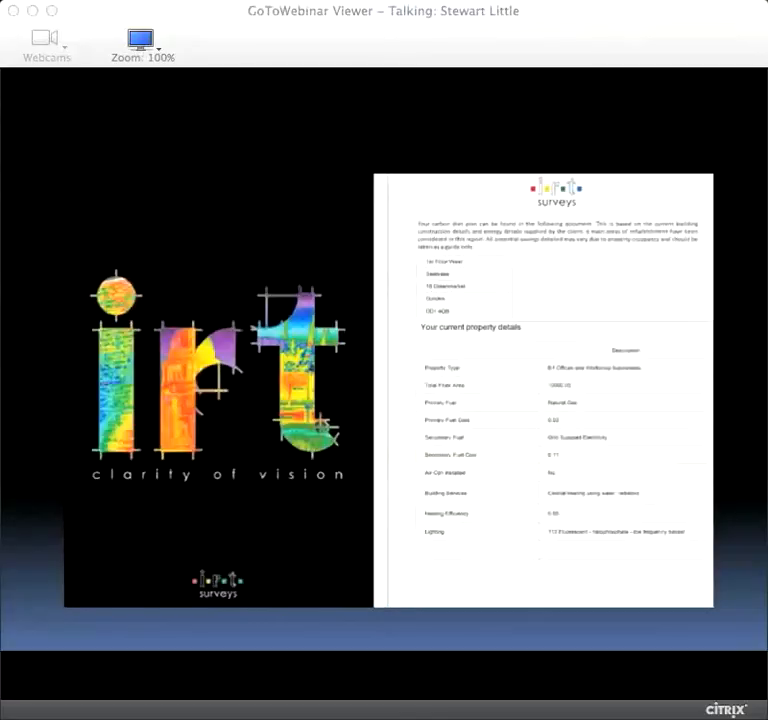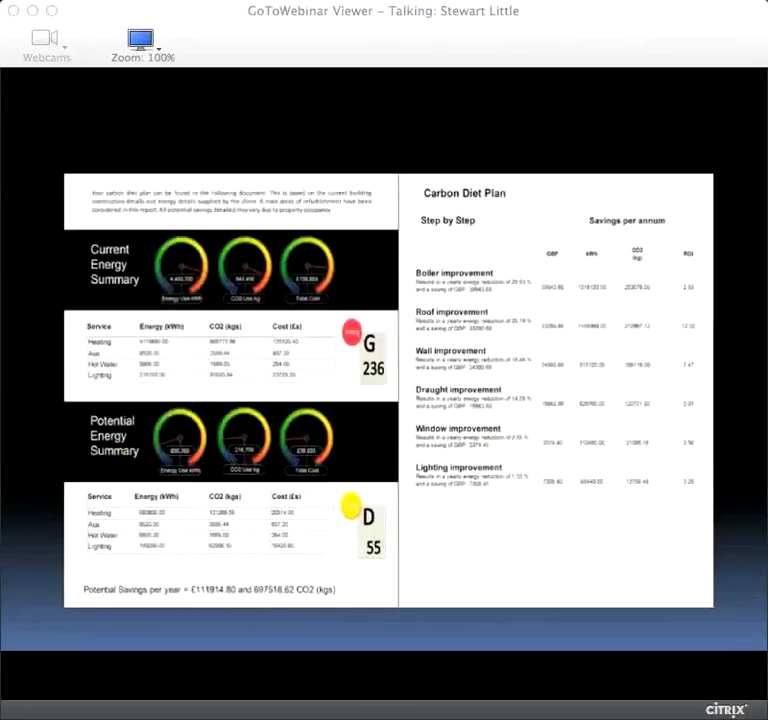I've got some stills from a report for you that show what we call a carbon diet plan. So this is a building we've assessed. We've done a complete envelope, all the roof, all the walls. But actually what's come back as advice is, look, you could change your boiler and your ROI is about 2.5 years. You could then change your roof and your ROI, short for return on investment, is 12 years on your roof. It's 7 years on your wall. It's almost instant on your draft proofing.